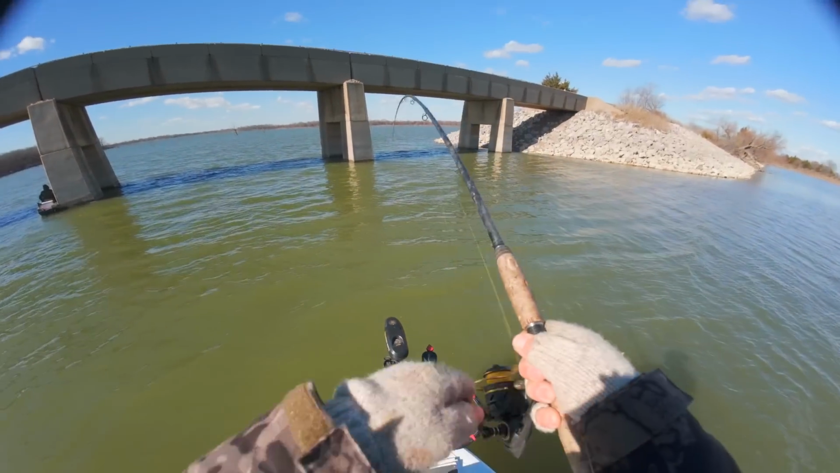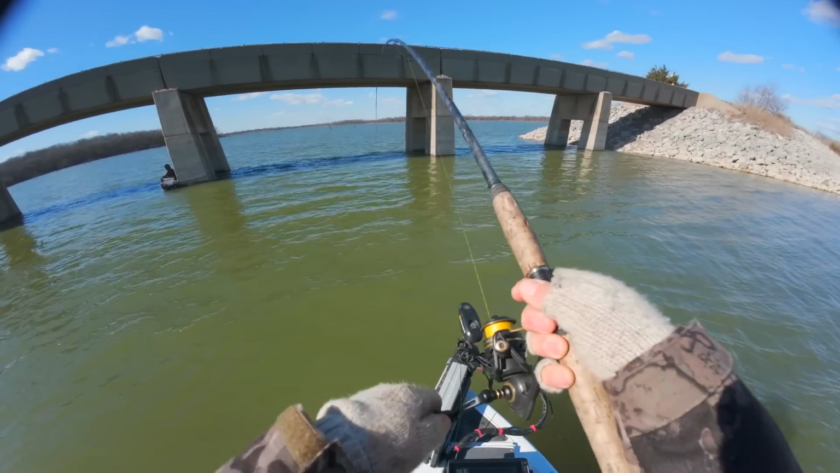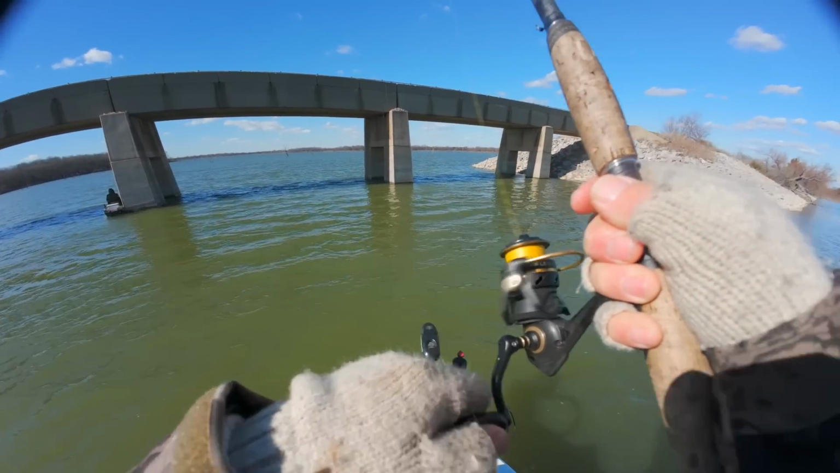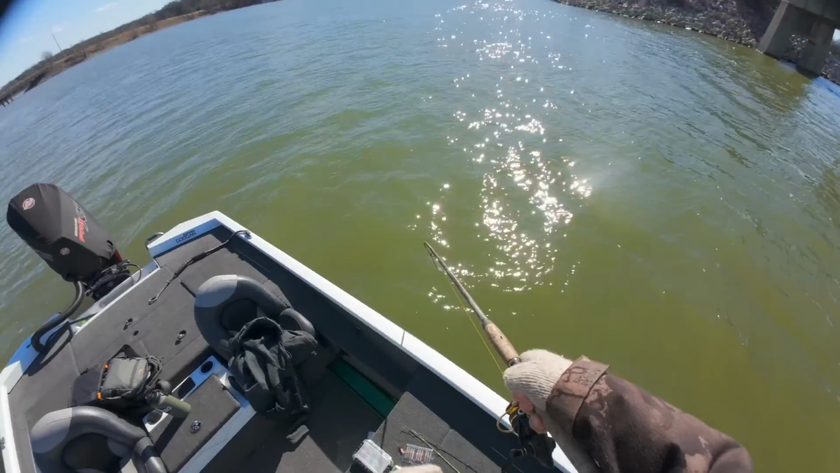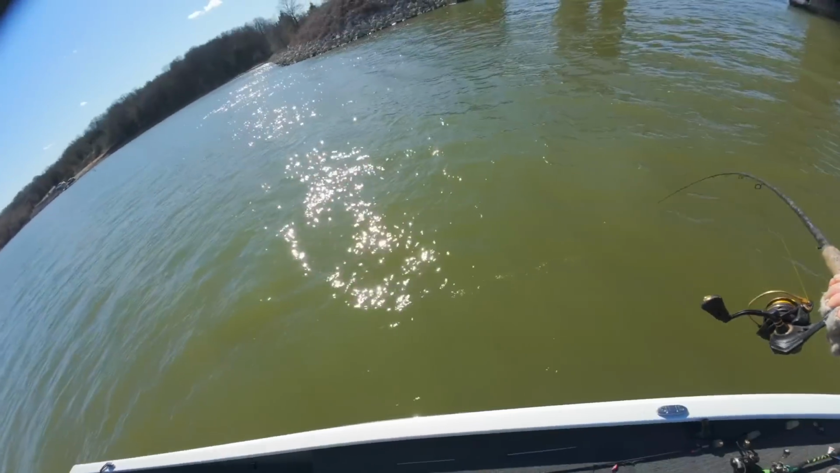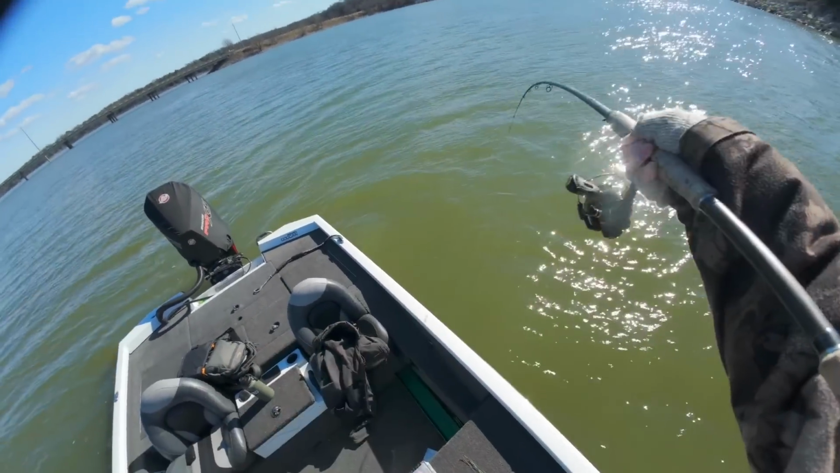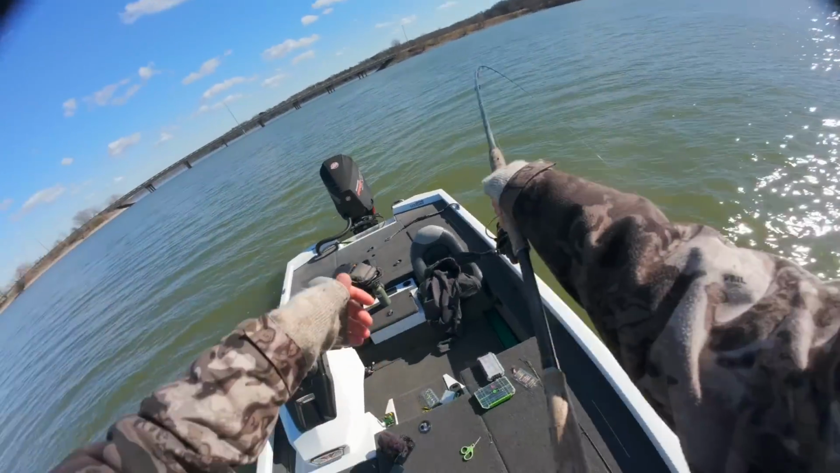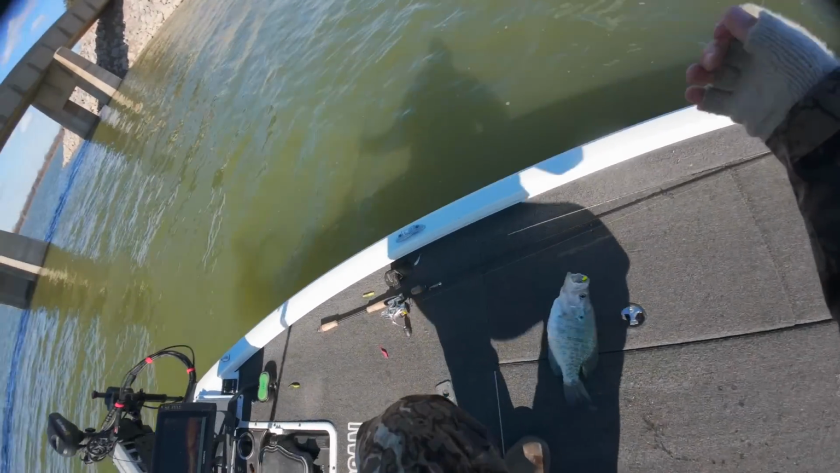Gosh, I dropped it down into the herd. That's got to be another white bass. Yeah, it's tugging like a white bass. Oh my gosh, big crop, big crop on the drop, man. Dadgum. Boy, you looking like a 2-pounder, son. Come on in here and see Daddy.